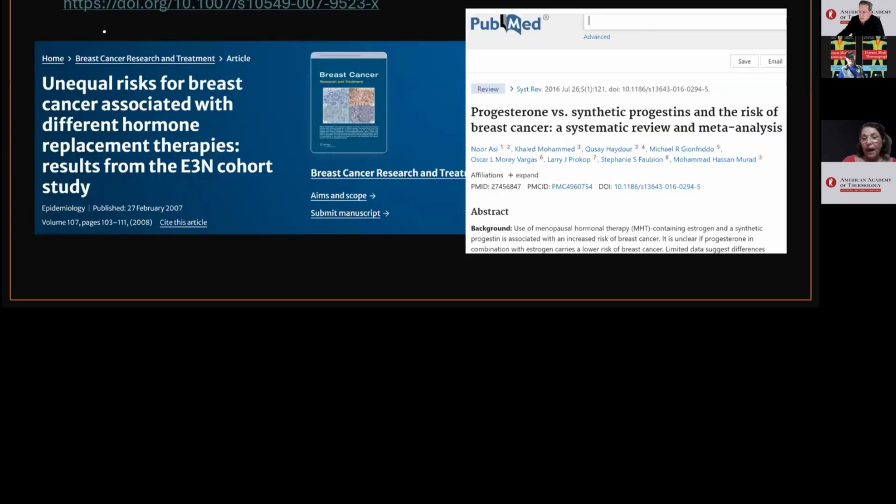There are studies with high-level evidence, like those with change in hormone type to natural progesterone, which have already shown a reduction in the risk associated with breast cancer.